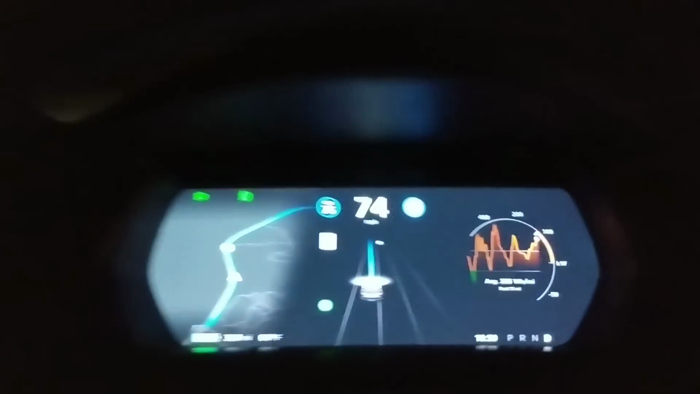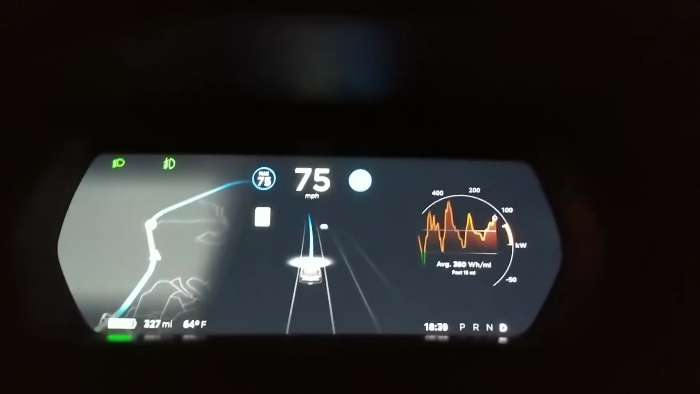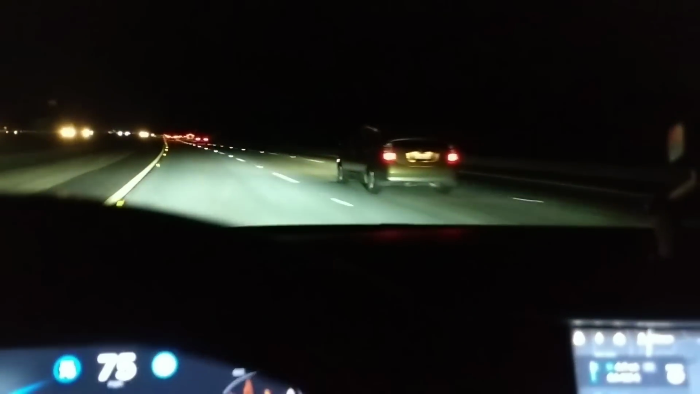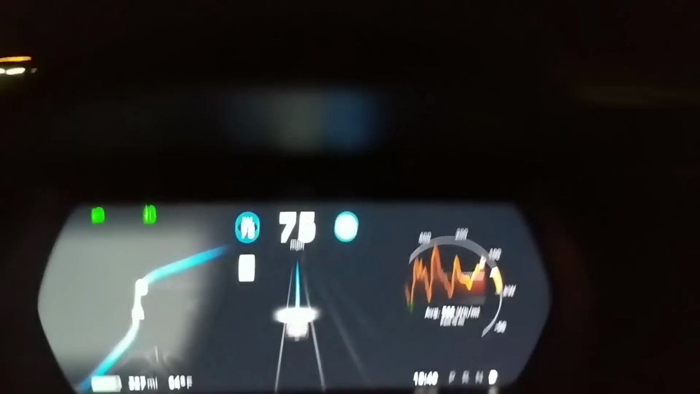And we're back, and that's the car we're gonna overtake. The poor Prius. So we keep going ahead. Let's try to do it again.